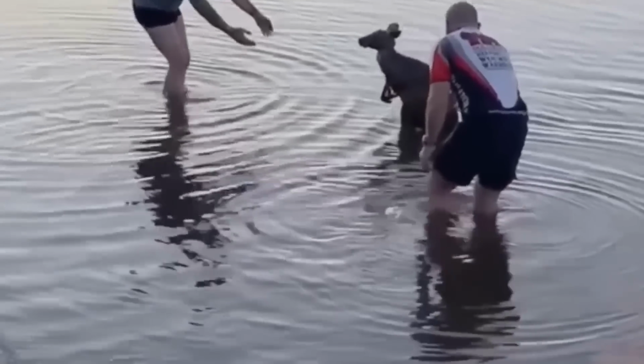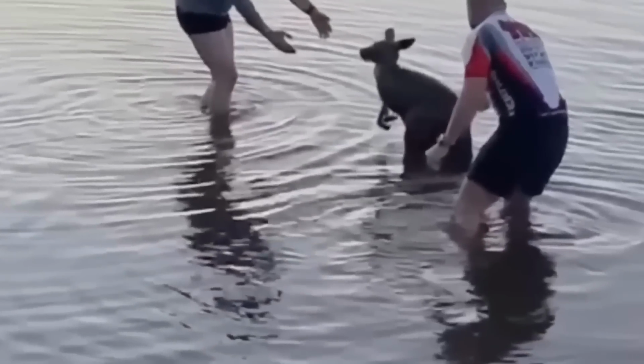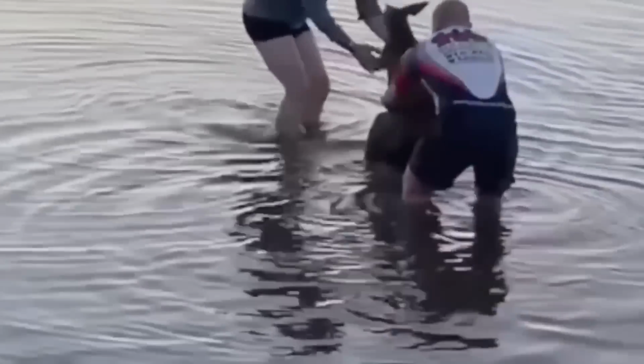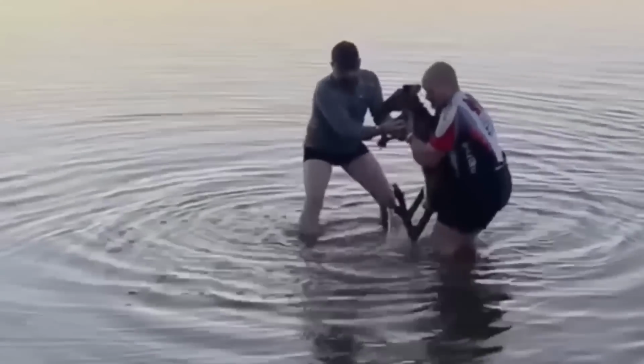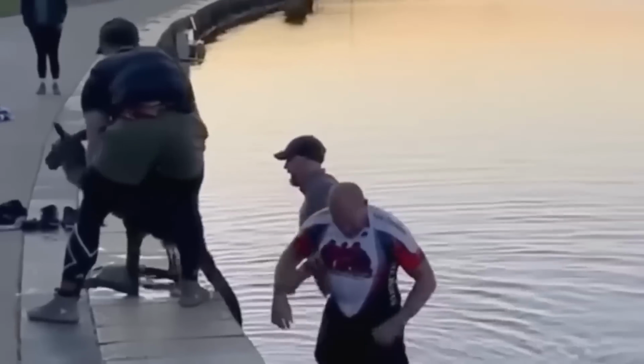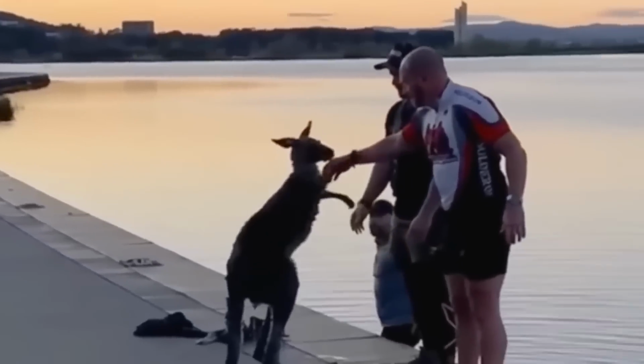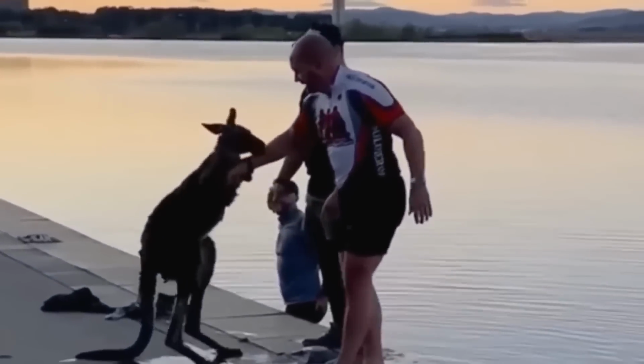A grateful kangaroo. This kangaroo was stuck and had come to the conclusion that he cannot do anything about his situation and needs the help of humans. That is why he did not resist or punch the men who came to help him. Instead, after getting saved and safely on the land, he stood there, calmly waiting for the humans to shake his hand. Oh, he's thanking ya.